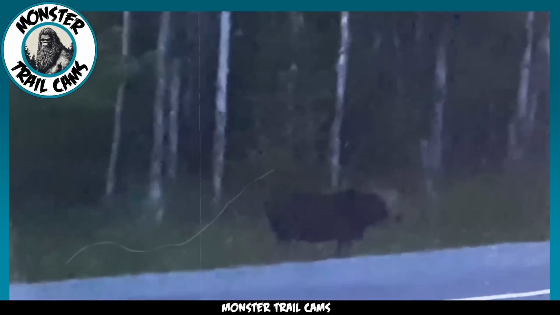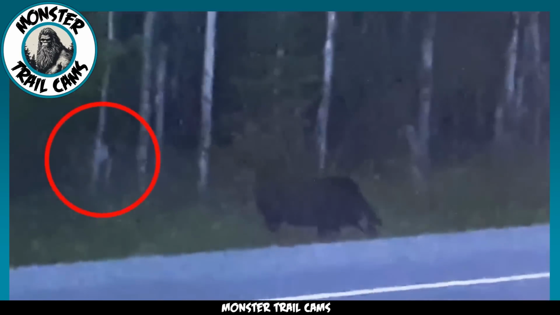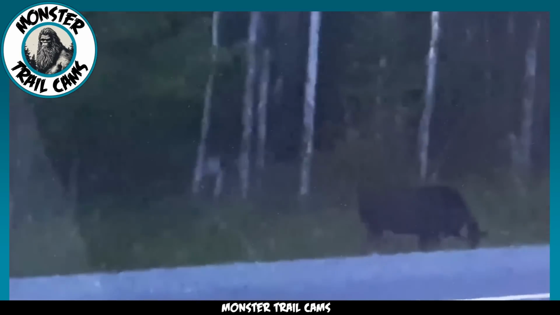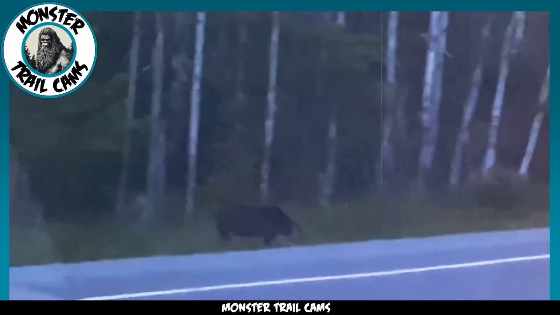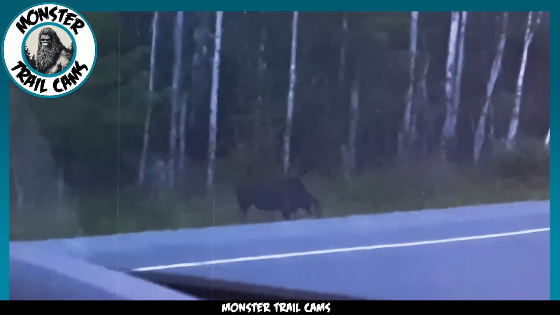There is a brief moment where the moose raises its head, as if sensing something amiss, but it fails to pinpoint the source of the disturbance. The question that looms large is, what is this creature that lurks in the shadows of the trees? A moose, being a sizable and formidable animal, has few natural predators that would dare to engage it.